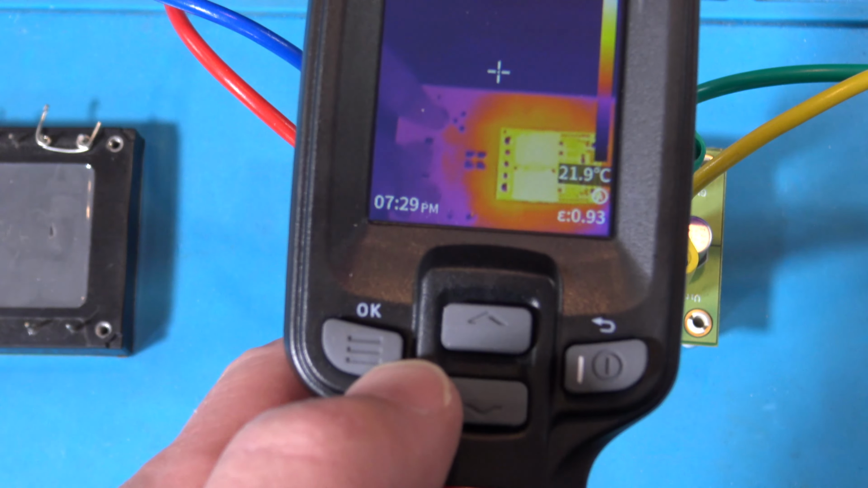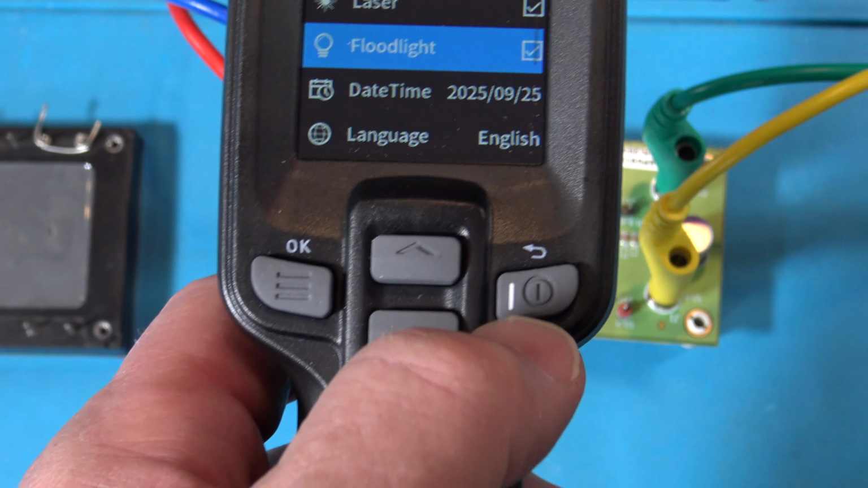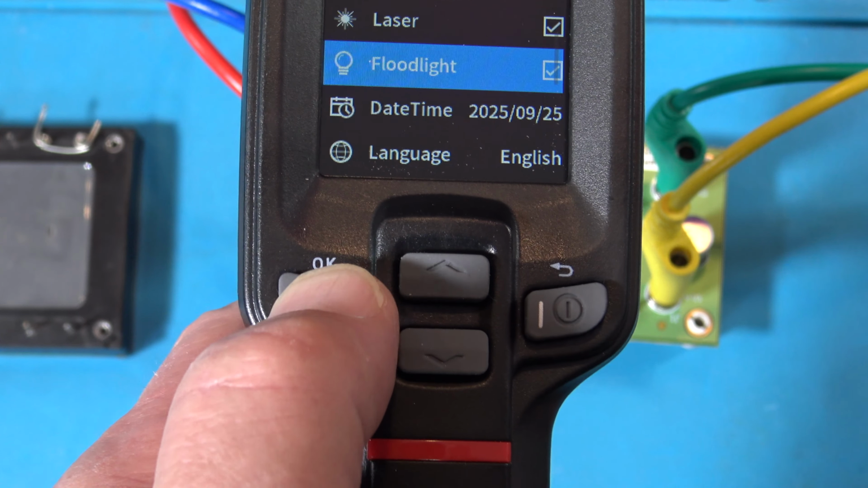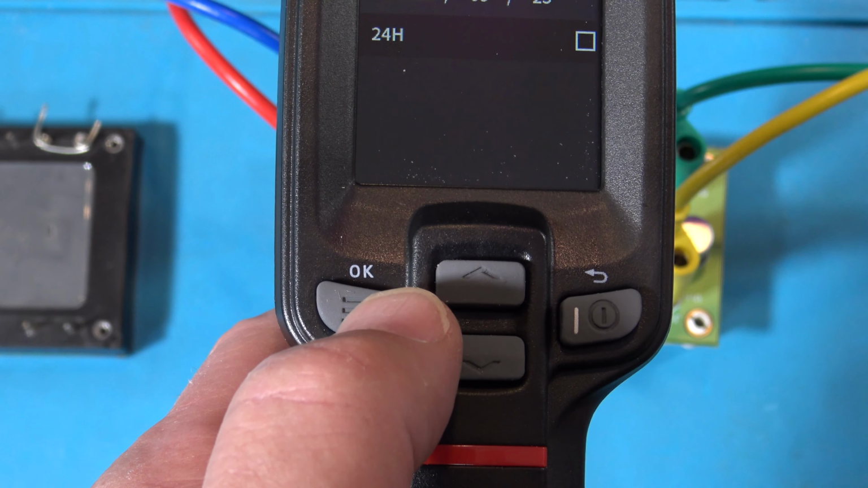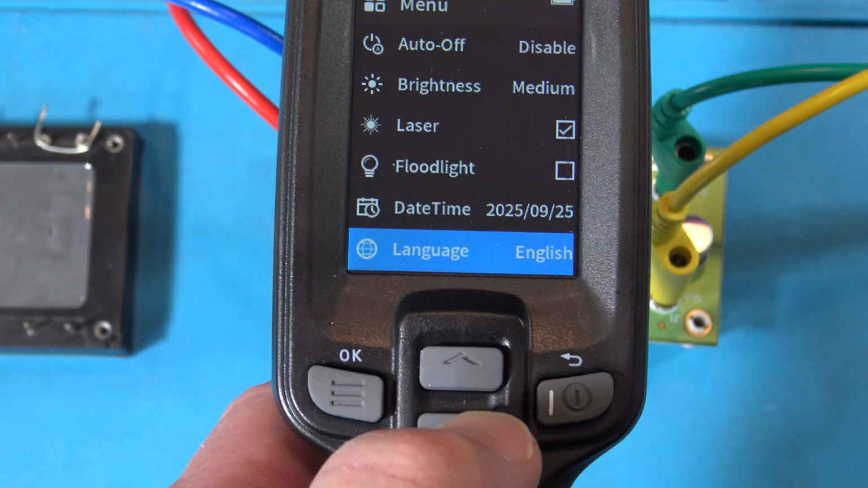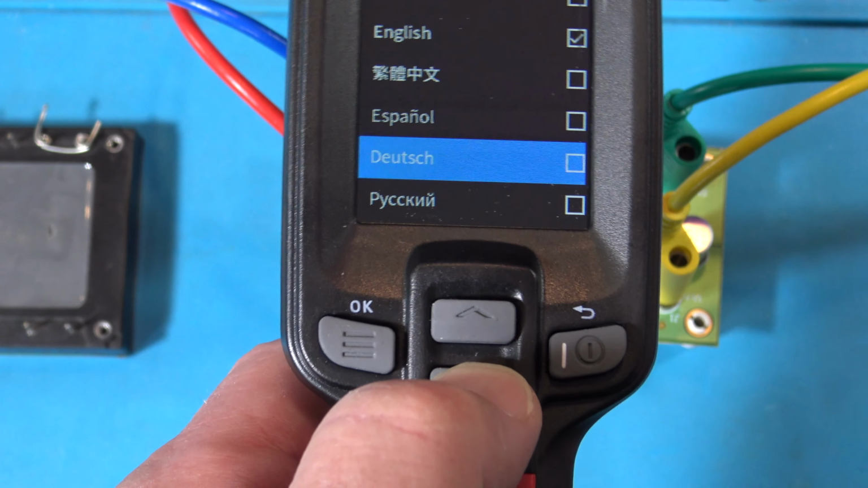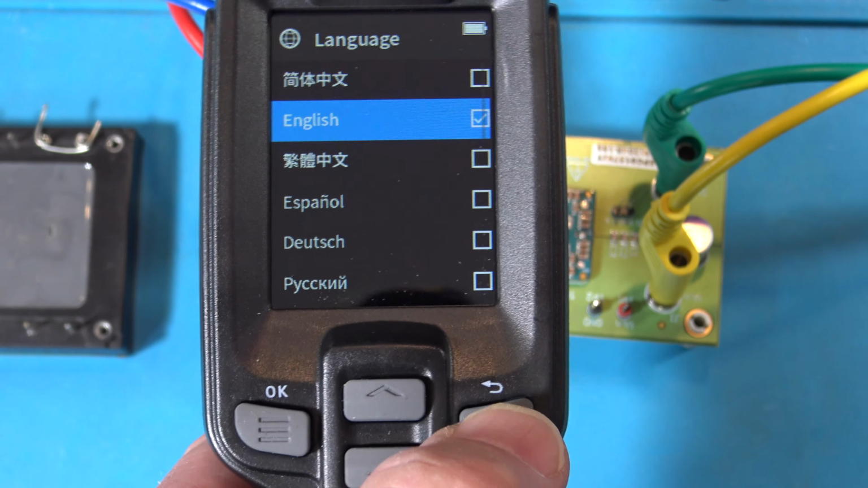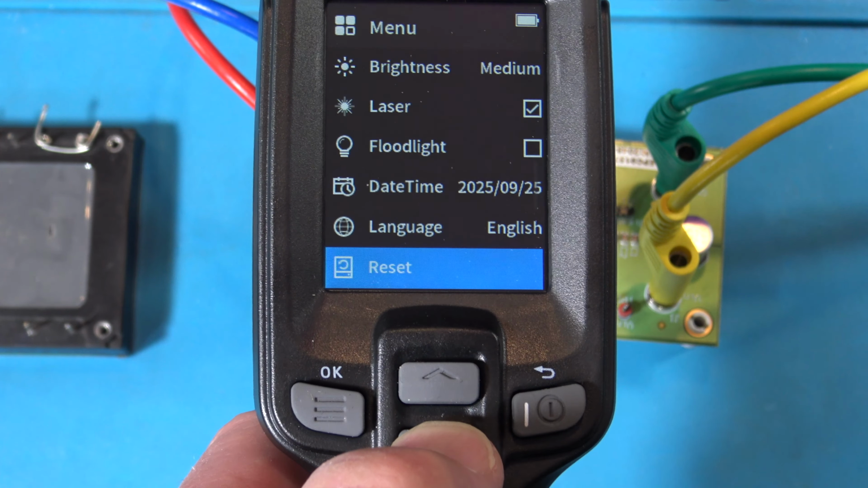Okay. So let's go back to here. And I'm going to go turn that off. I'm assuming that's for like visual light camera. Oh, you want to see that? Okay, date, time. You can set that up. Okay. Okay, language, English, and has, let's see, quite a few languages in there, right? Okay, let's go back. Don't want to mess that up. Then I get in trouble.